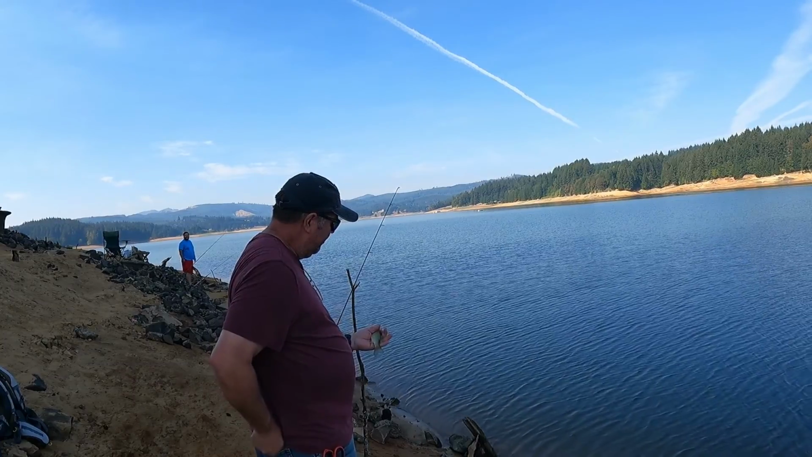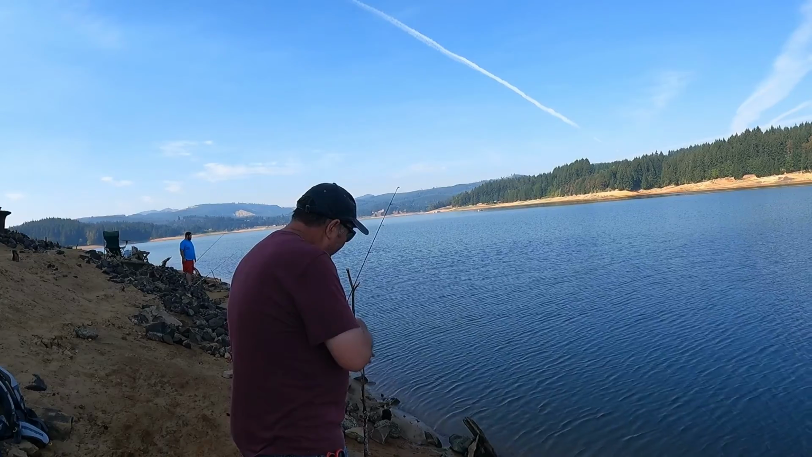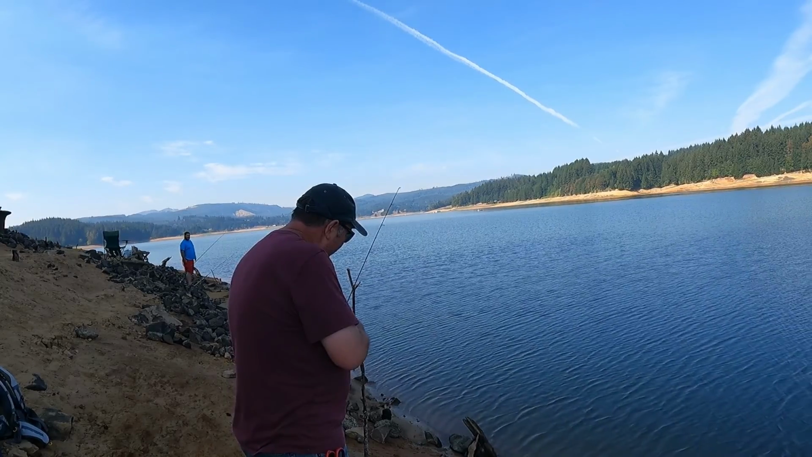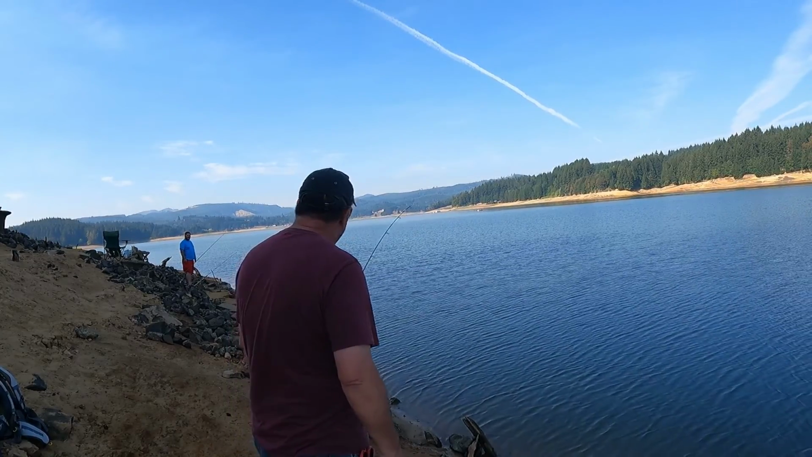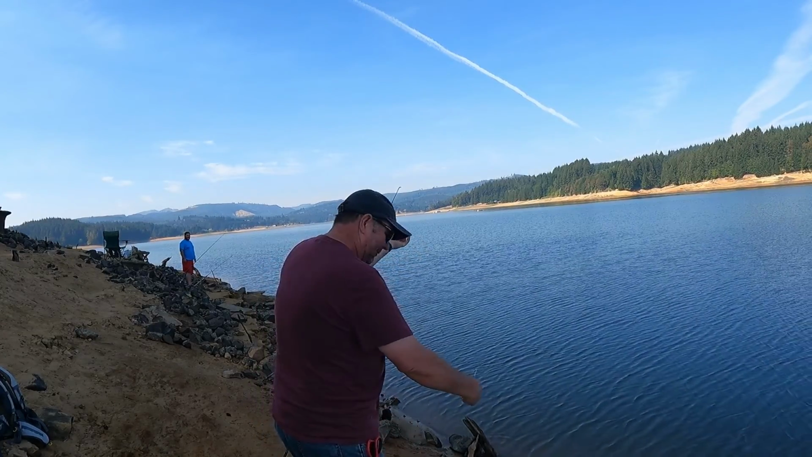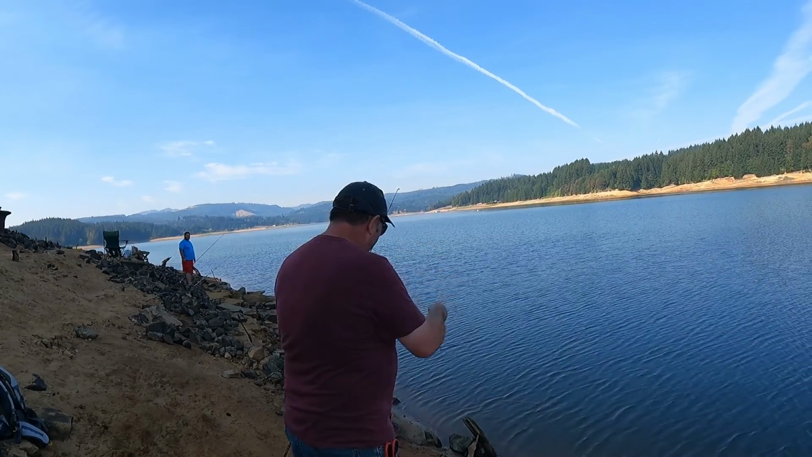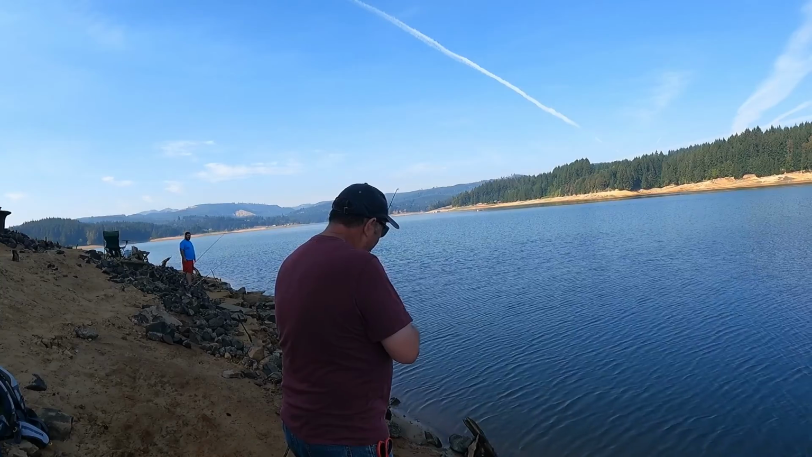Yeah, it is a bass. Yep, it is a bass. Little smallmouth. And a slippery devil too. Yeah, he kind of stabbed himself a little bit.